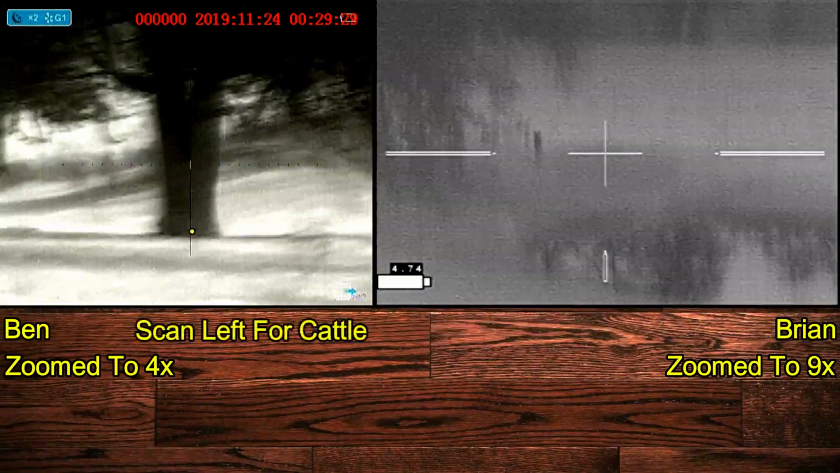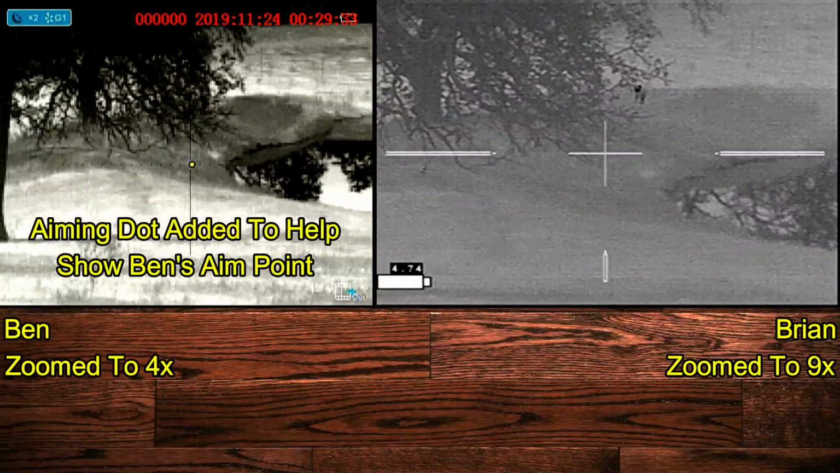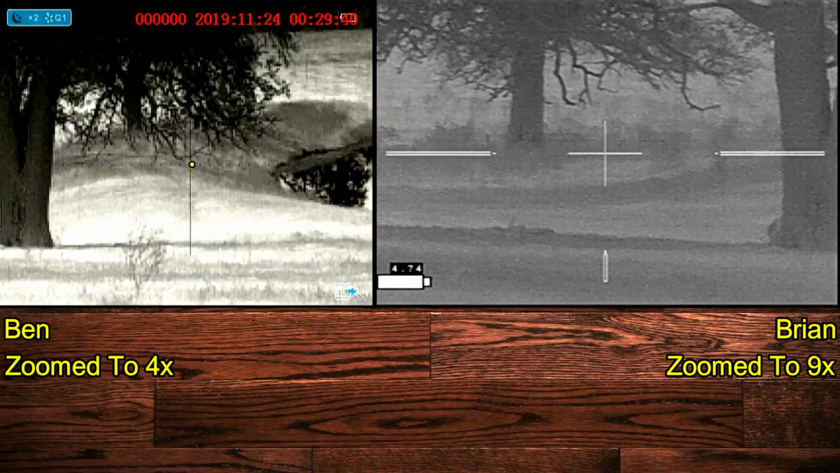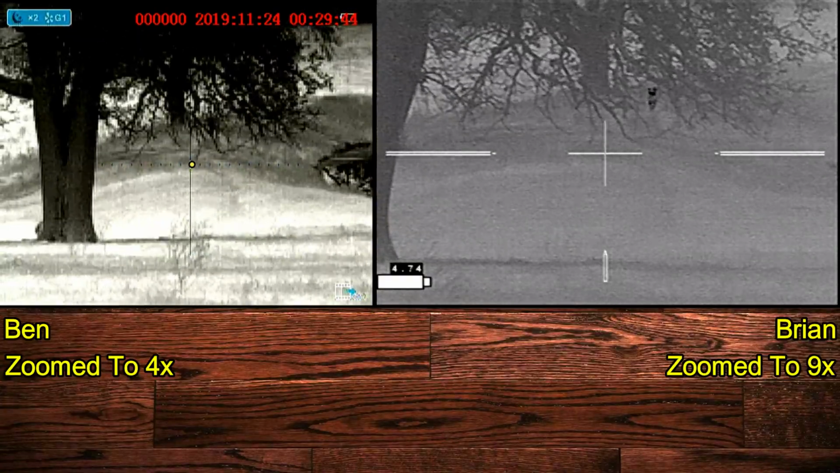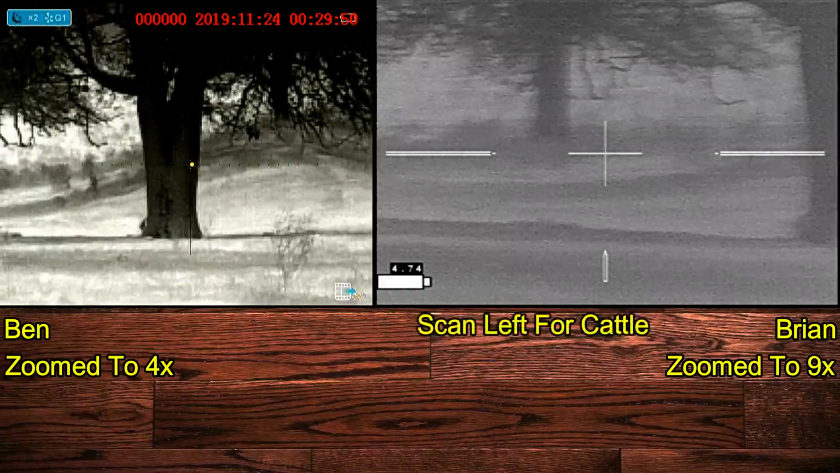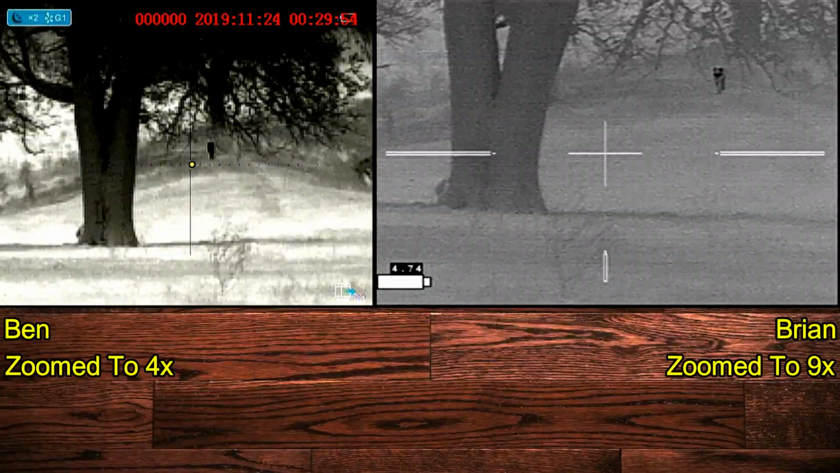You'll notice both of us scanning off to the left. That's the direction which the cattle were located. We were afraid they were going to follow us in. Tell me when it's good for you. Here I make a final safety scan to the left to make sure no cattle are creeping up on us. The area is clear.